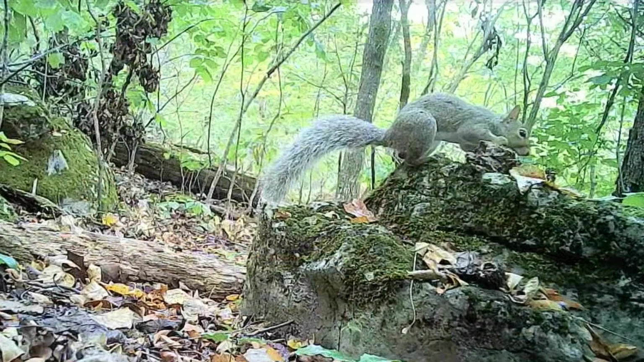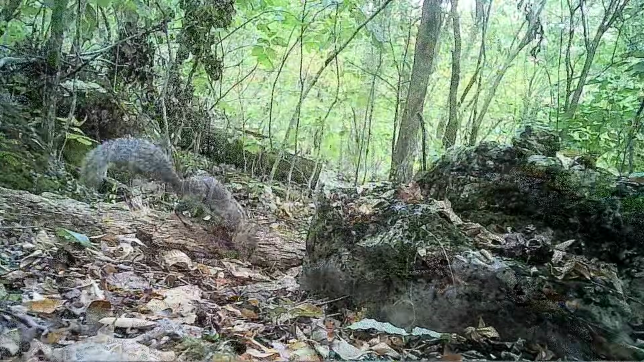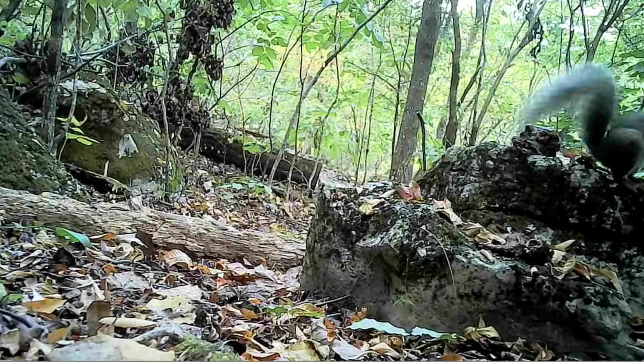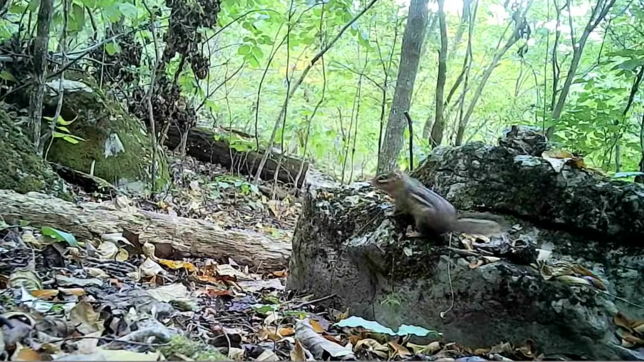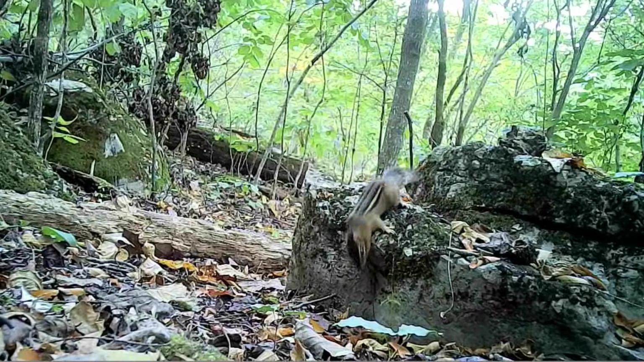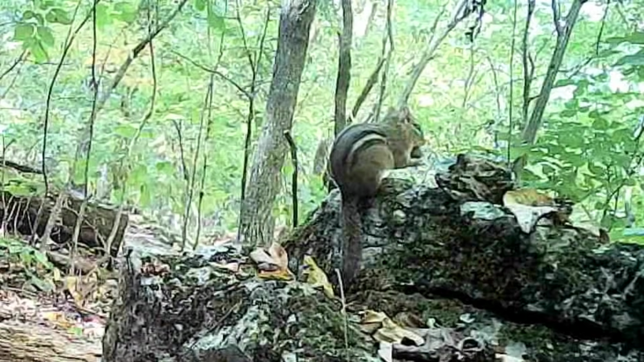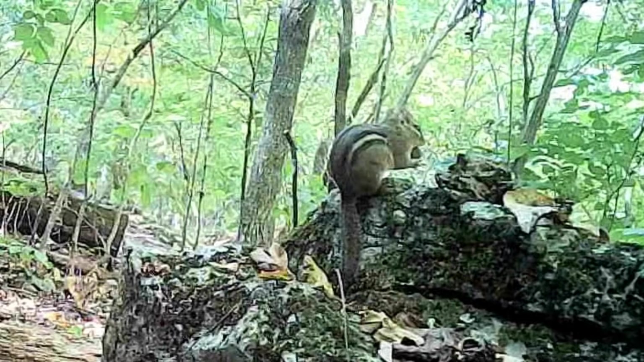And there's old Ricky. He's out having a good time, and he's brought his friends with him too. But little Chucky, he's having a good time too. Carrying these nuts. Just that time of year. Bountiful harvest.